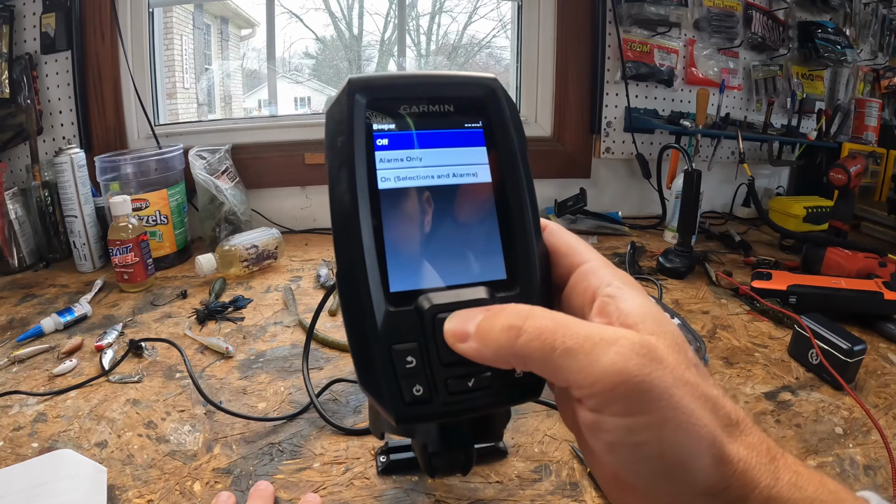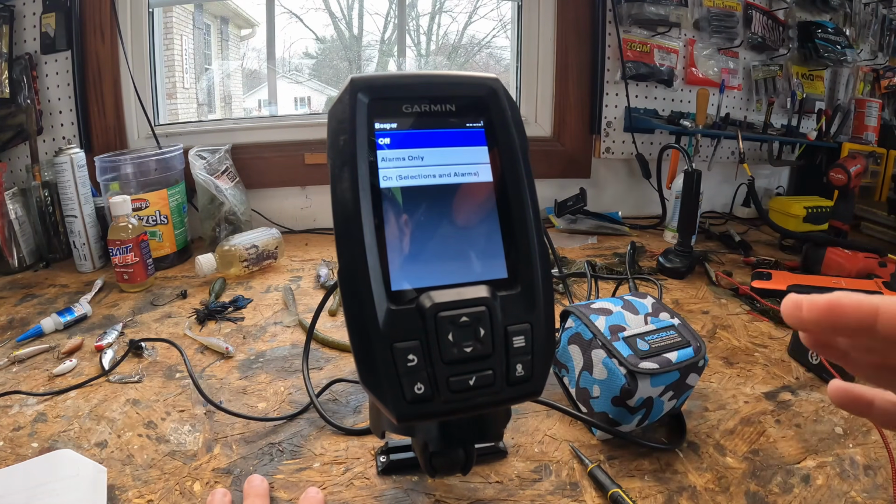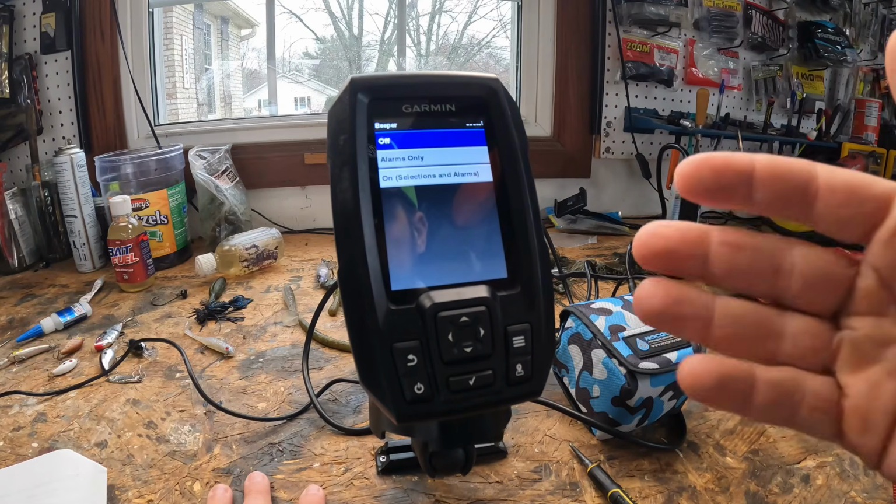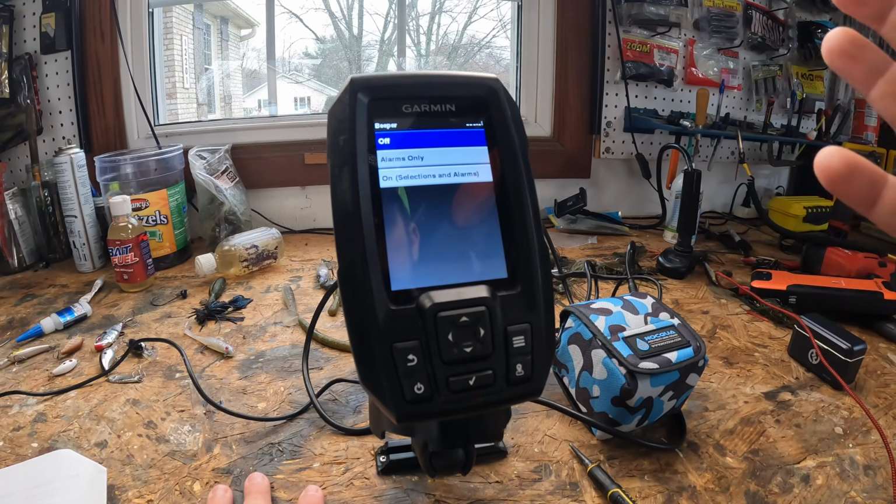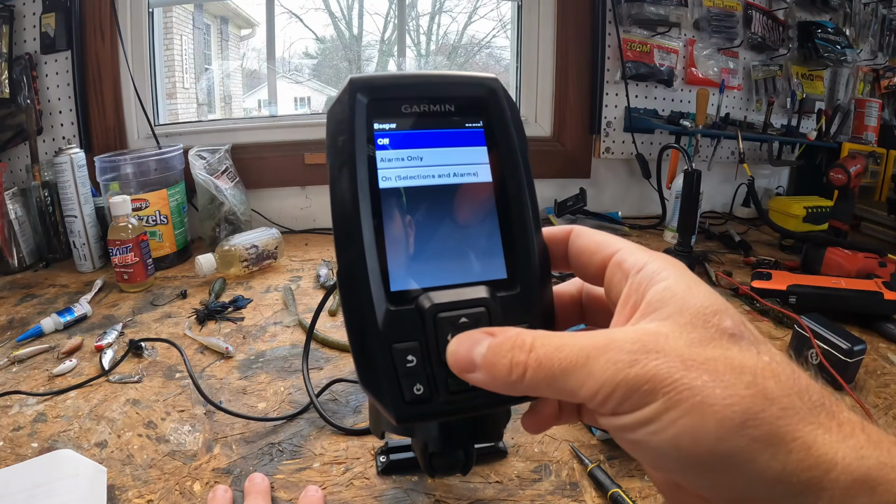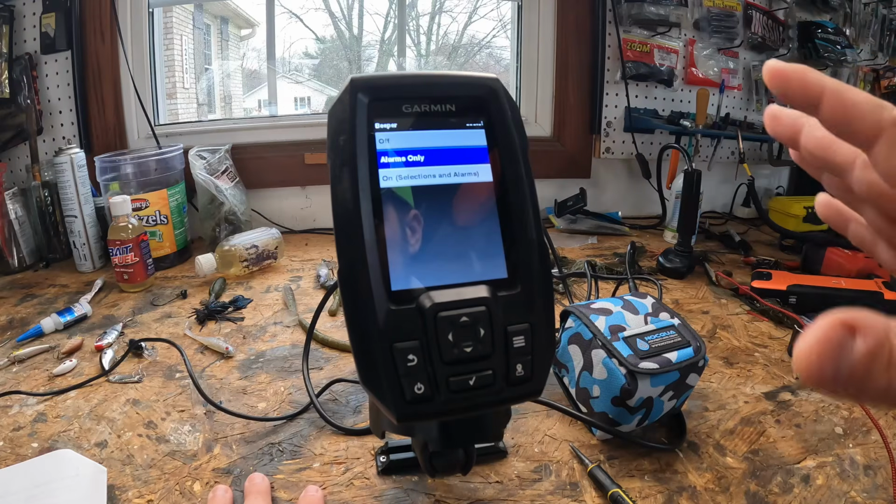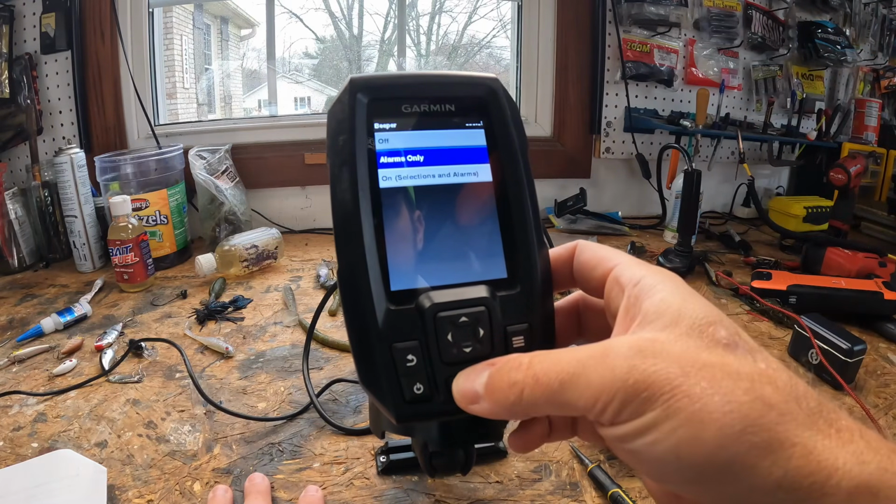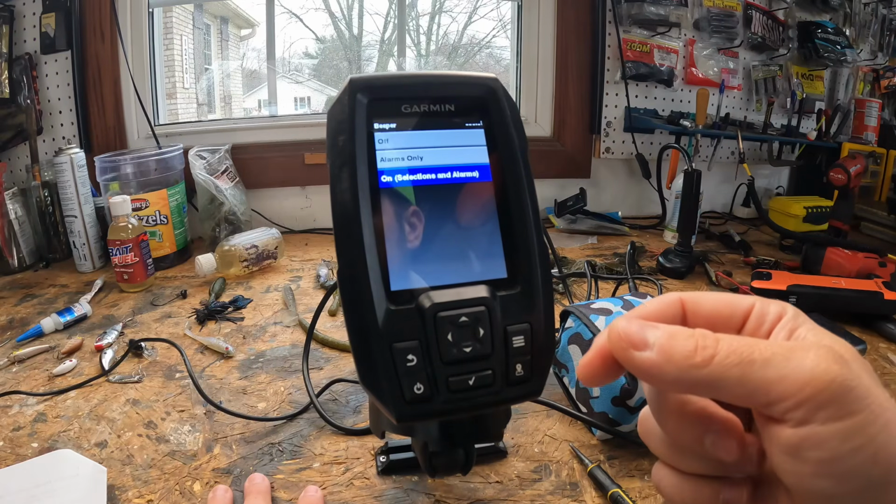And you can set this, you can just be like, hey, I don't want to hear anything. I'm on the water, I just want to look at it when I want to look at it. I don't need this thing beeping at me like my phone beeps at me and my emails beep at me all week long. So you can turn it off, or you could do alarms only, which you can go in and set what alarms. There's a variety of different alarms you can set. And then you can do, or you can do selections and alarms.